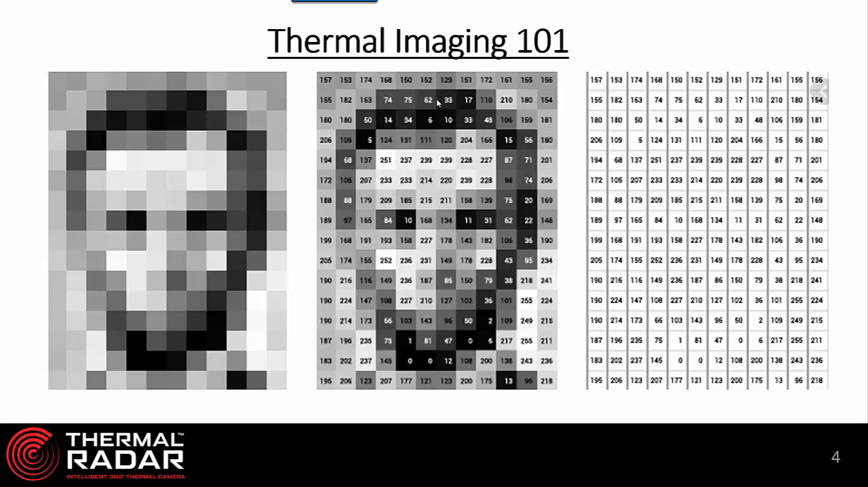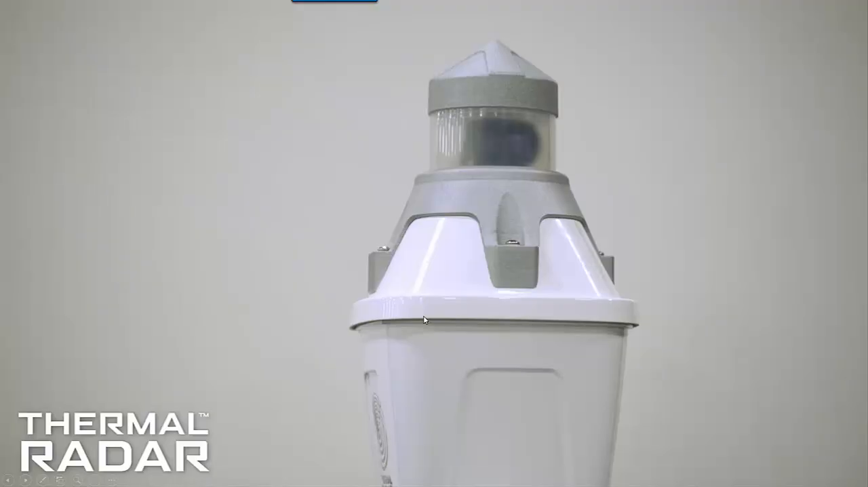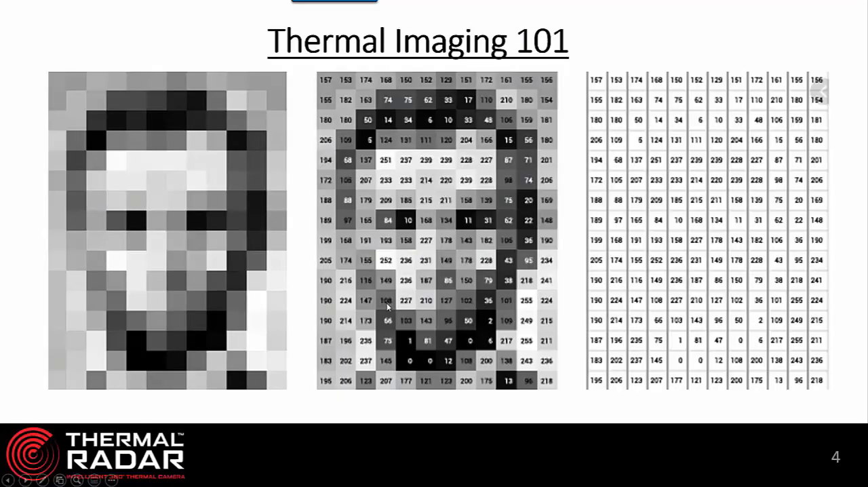So you can see the very black ones, there's a 10, there's a 6, there's a couple of zeros in there, and those are going to be the very cold parts and pixels. Now you have very hot pixels. You've got a 236 and 236 and 252. So those are going to be hotter pixels and everything in between.